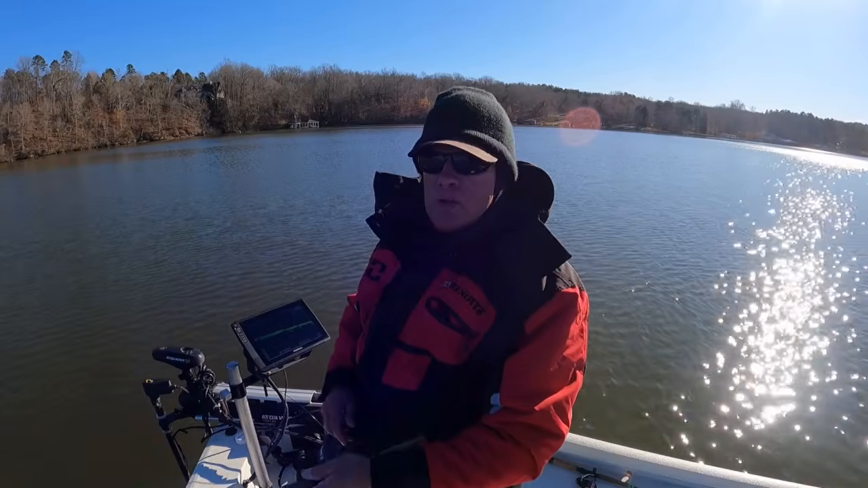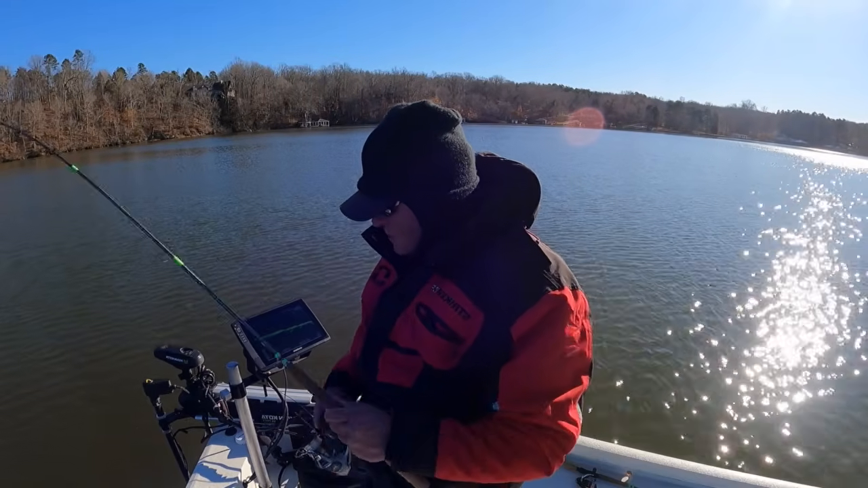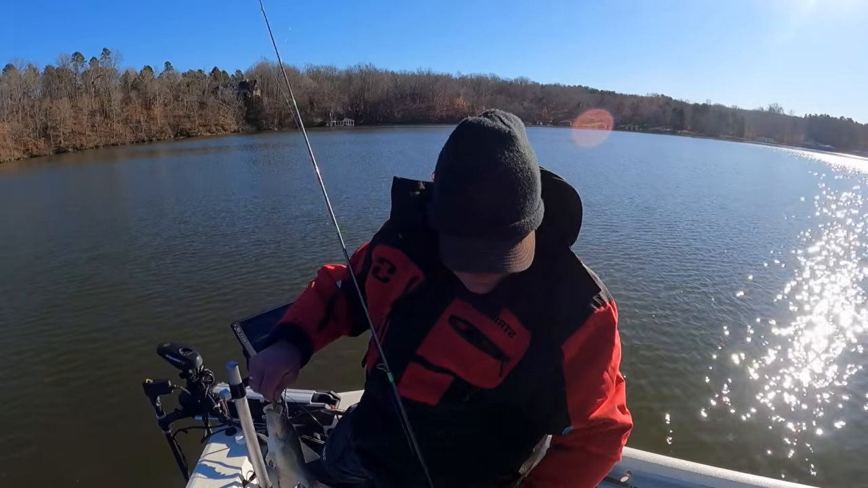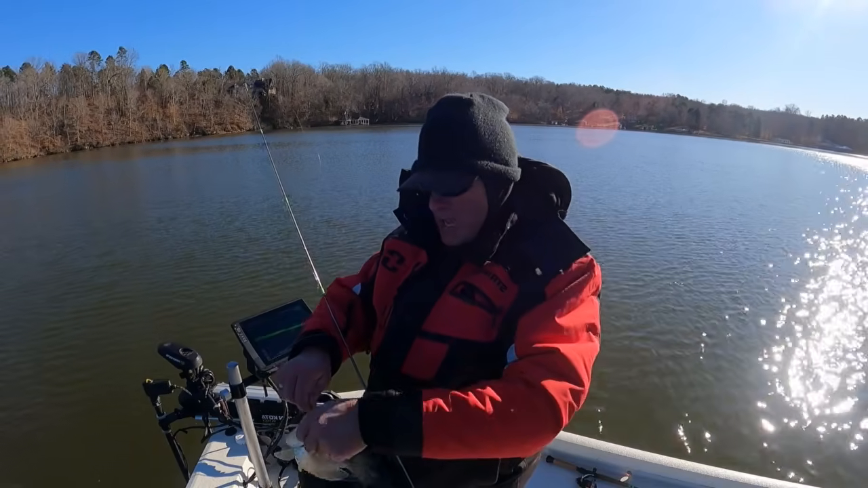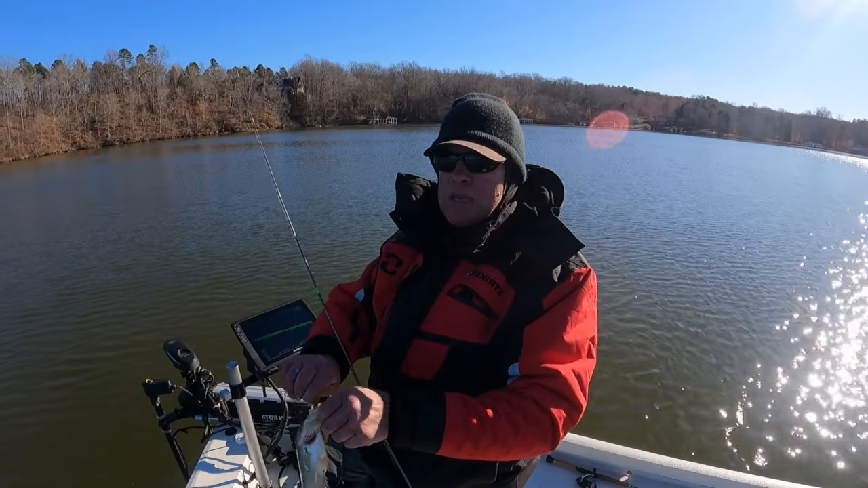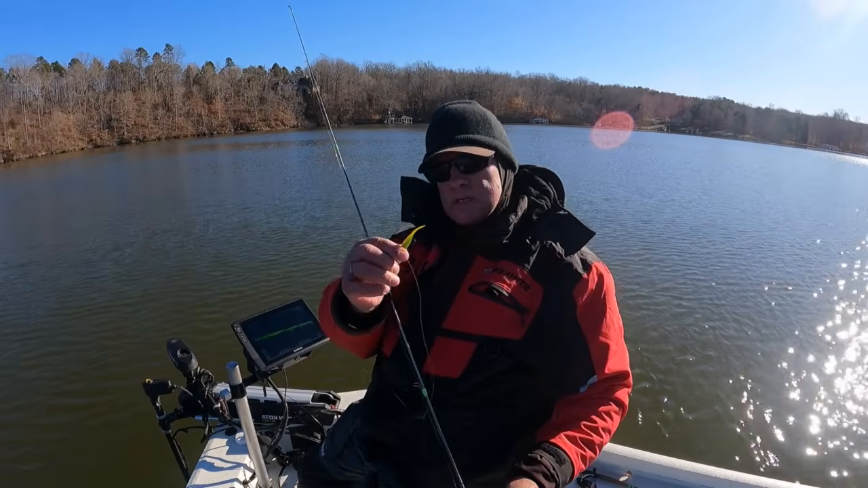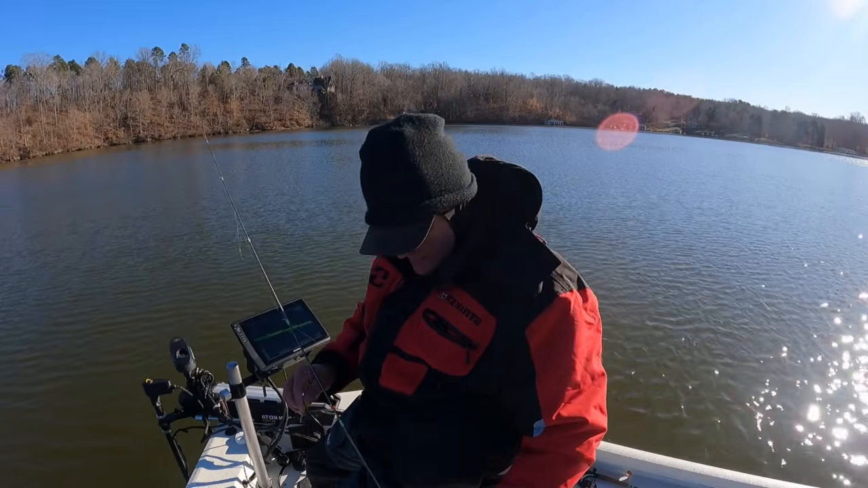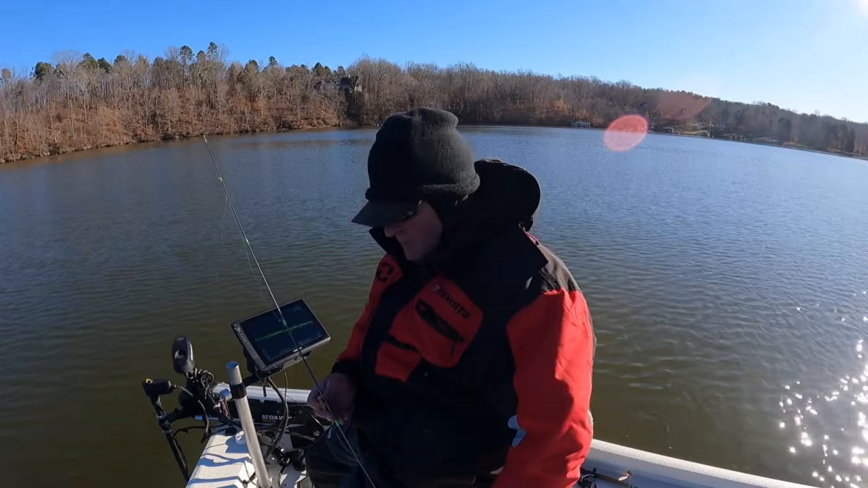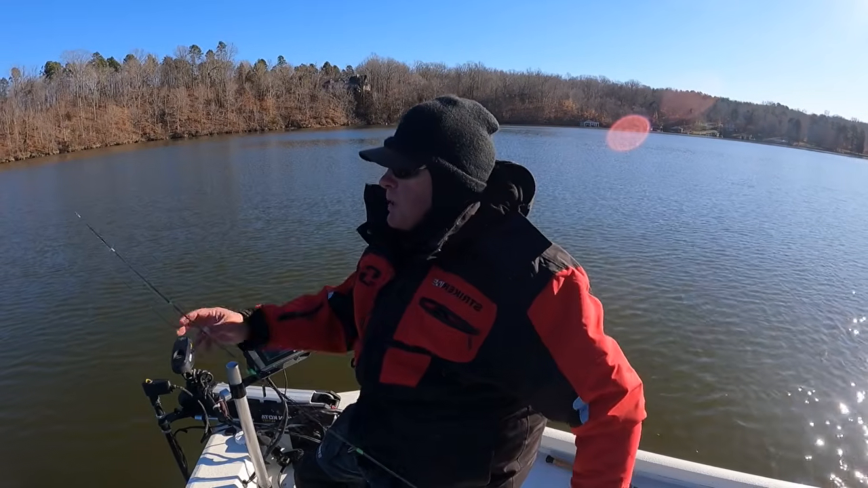This thing's all under the boat. Wild as a buck. All right, he's a pretty good crappie. Crappie, go boom, on that green meanie. Been a tough color this year. That green meanie. You know, that's a nice crappie right there. We'll take him. Just bumping along the bottom.